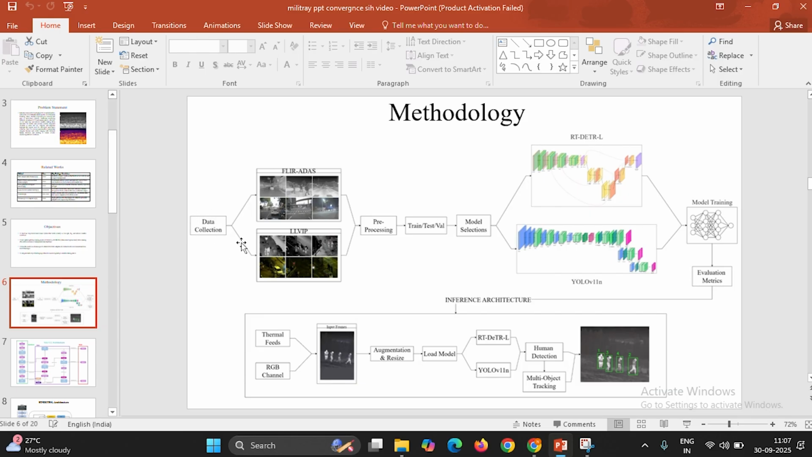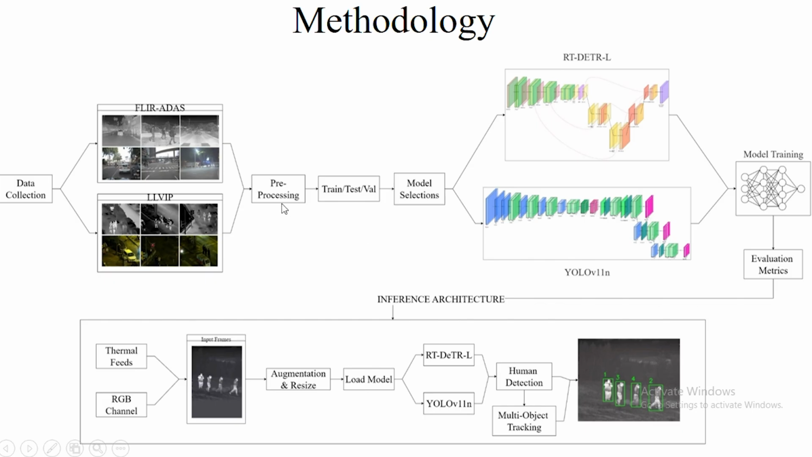The data is collected from two sources, LLVIP and FLARE radars, and then pre-processed and split into train, test and validation. For this, two models are selected, that is YOLO v11n and RT-DETR. One is a lightweight model and the other is a transformer based model. These models are then trained and evaluated.